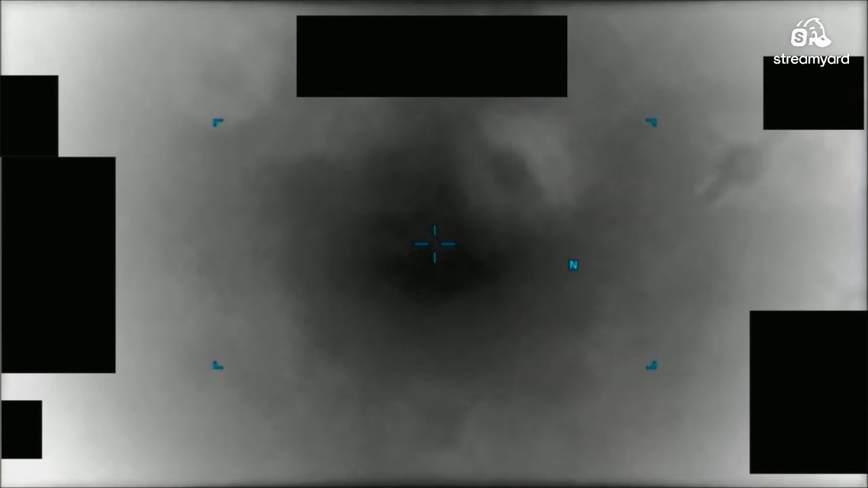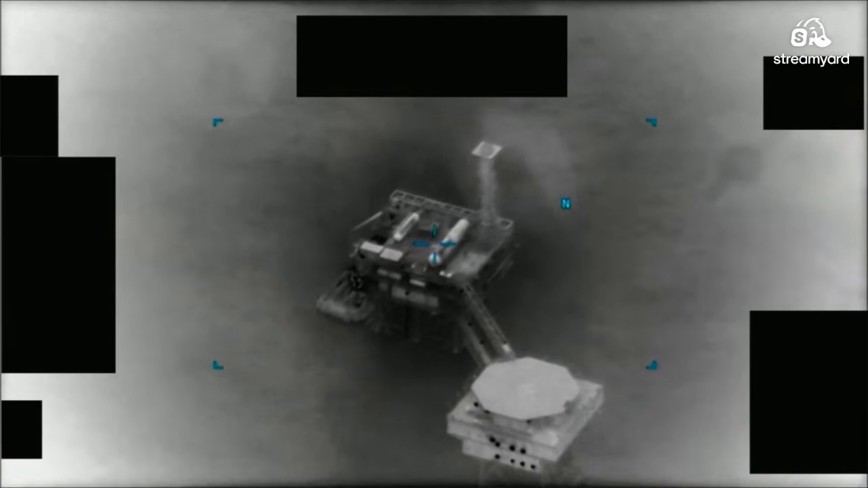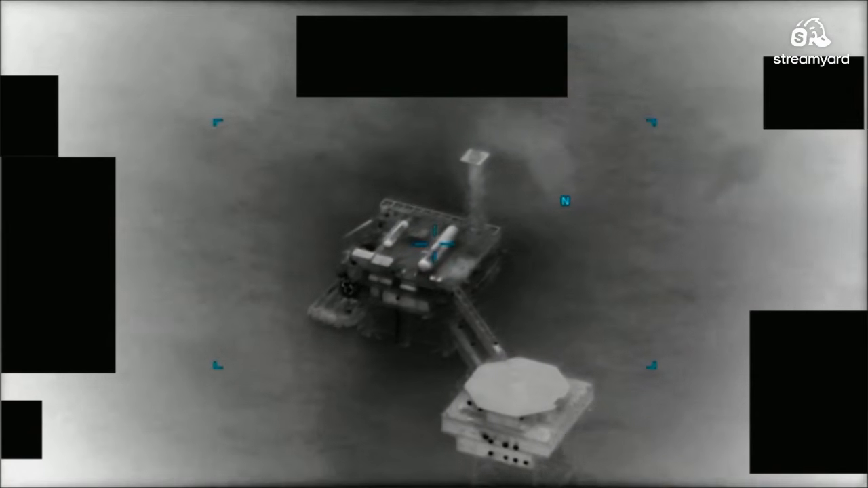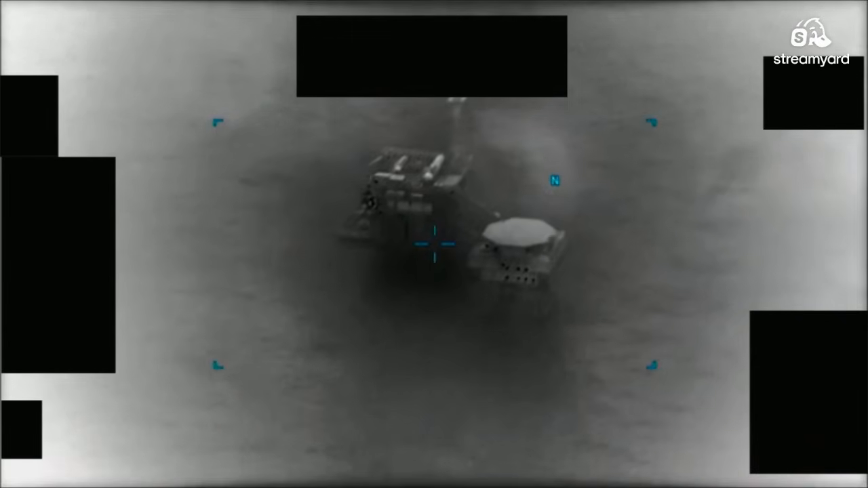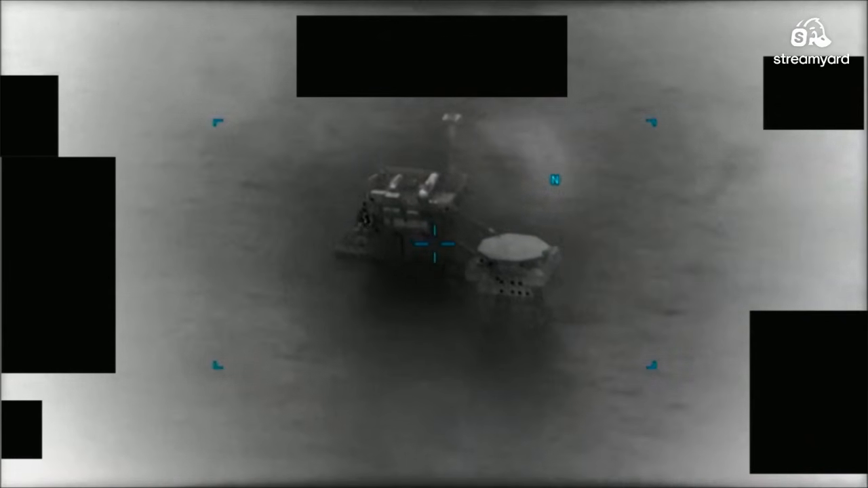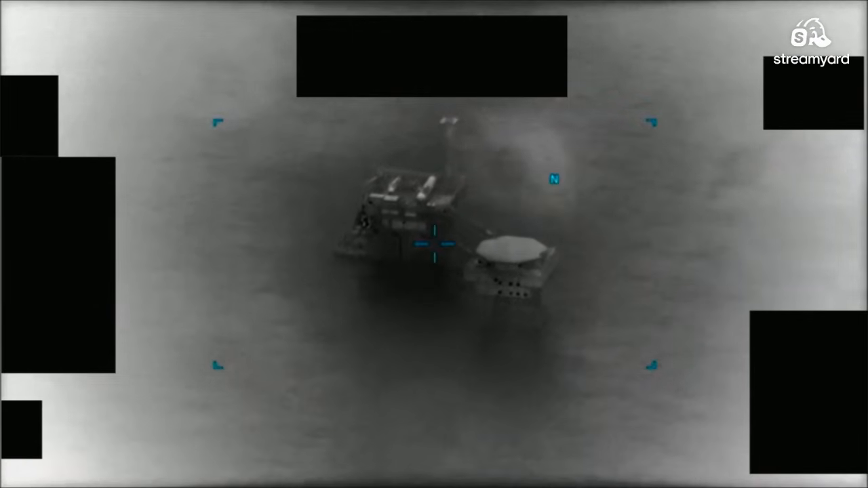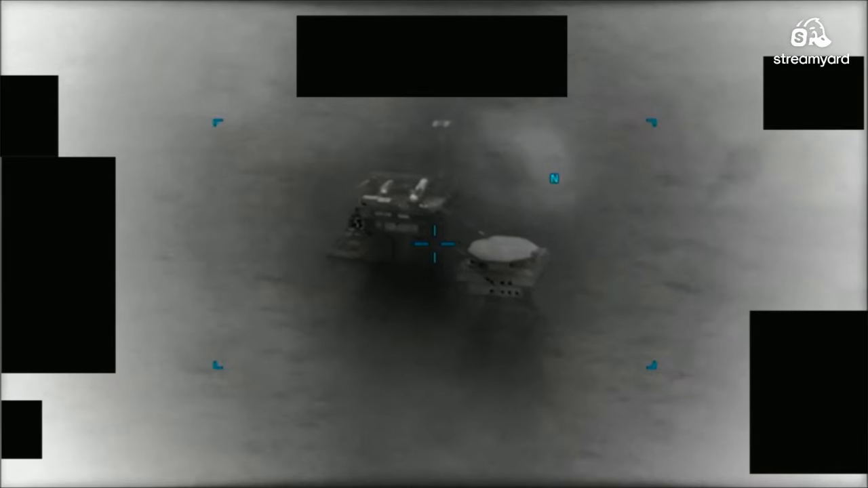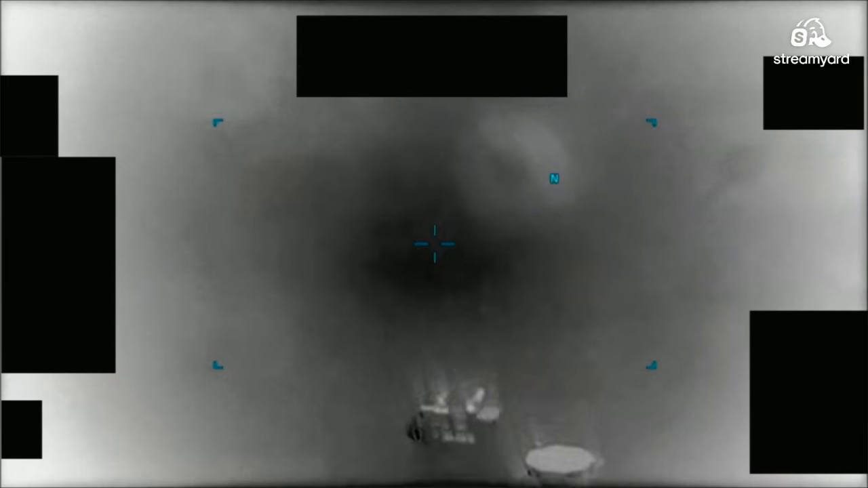I thought this one was kind of ho-hum. You see a white object pass by. All right. You see another white object pass by. It's going pretty fast. And then over to the left, you're going to see another faint white object go by. There it is. So, yeah, okay. Maybe drones. That's kind of lame. I wouldn't have put this in the files.